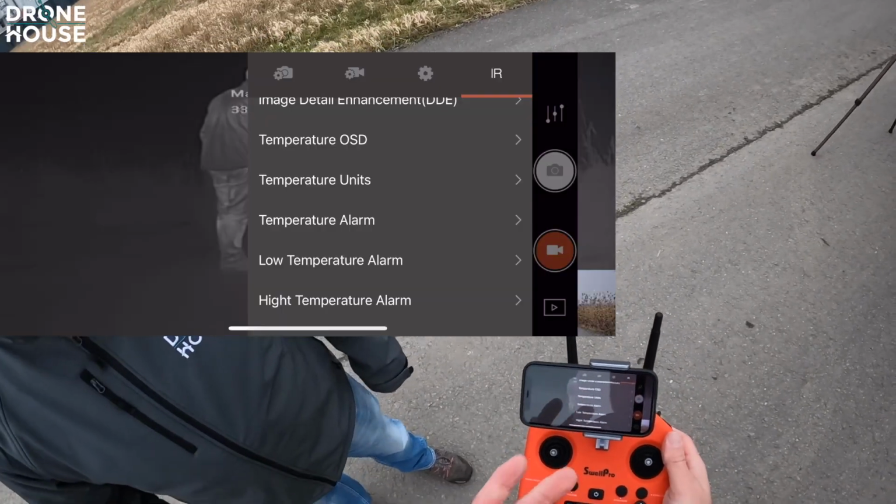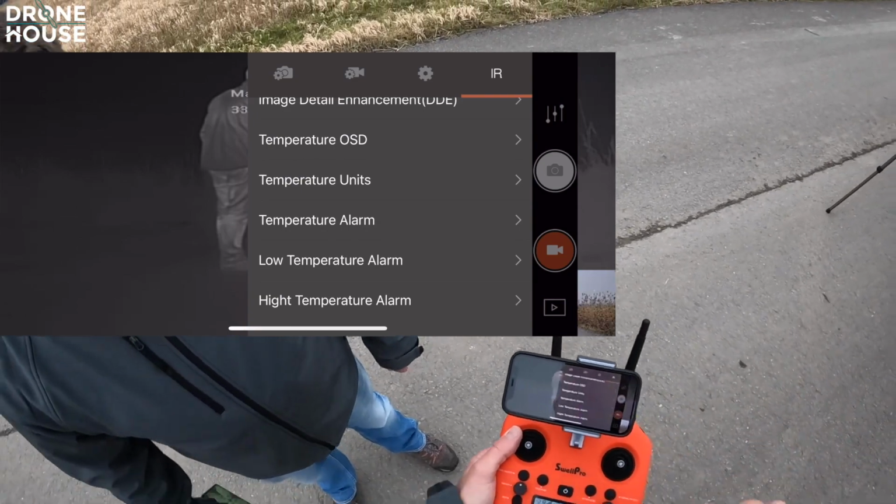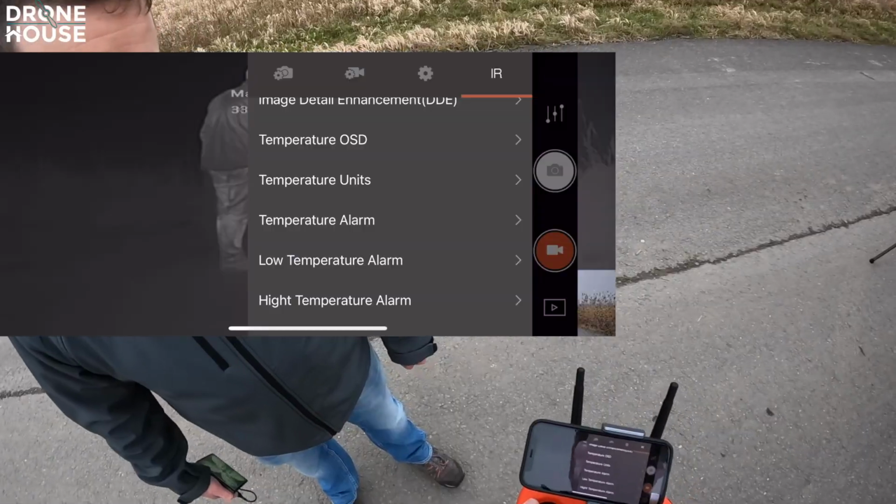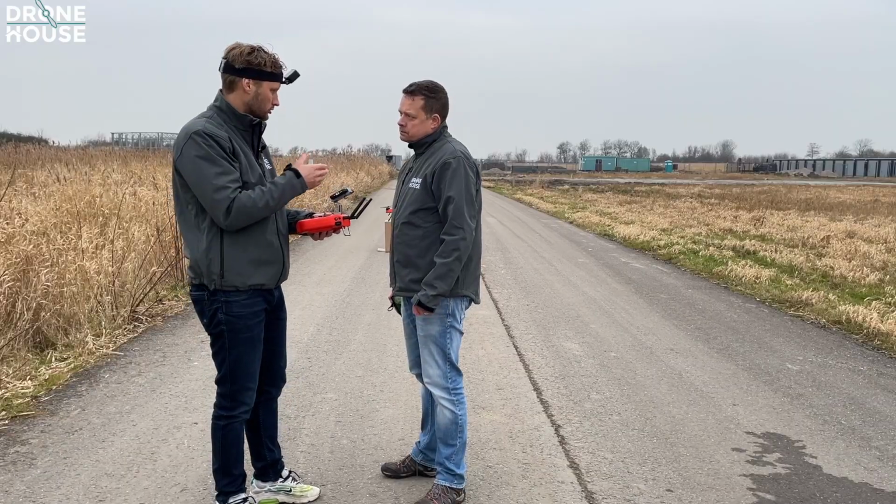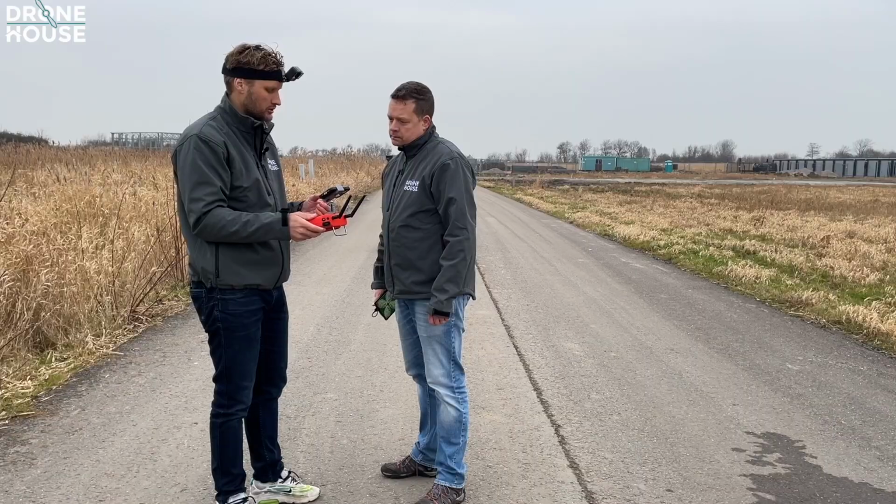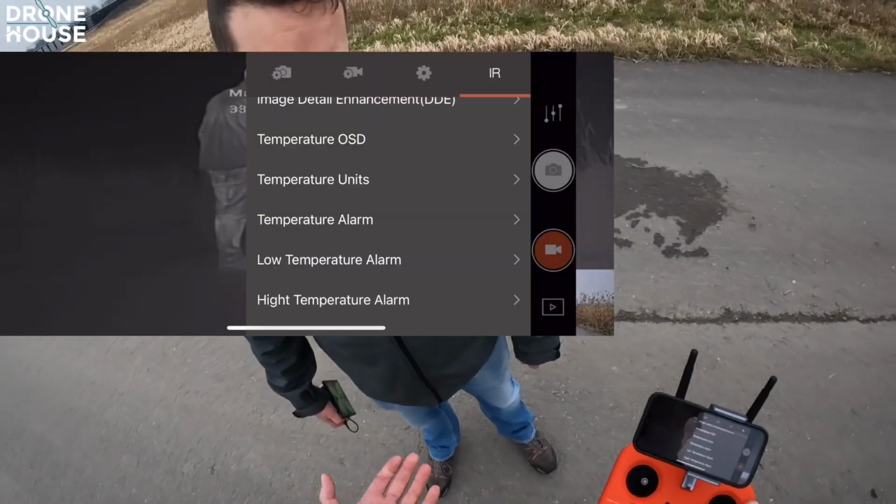In my experience, the high temperature alarm will be very useful, because I do a lot of flying myself for searching fawns, meadow birds, and other search and rescue applications, and then it is very interesting to have a certain temperature highlighted.